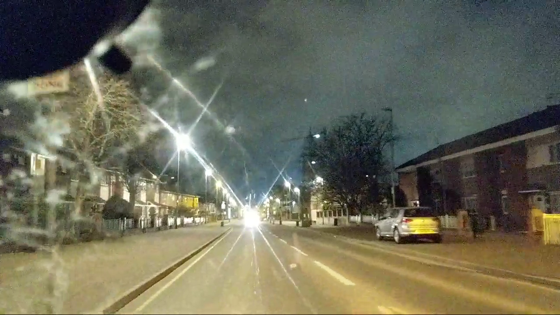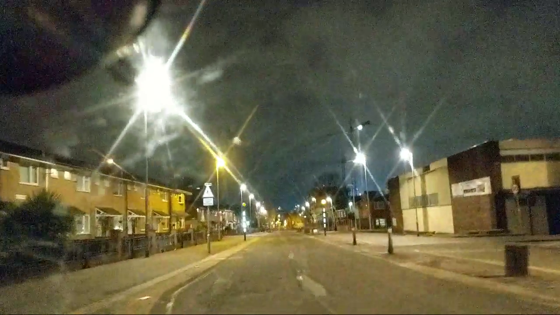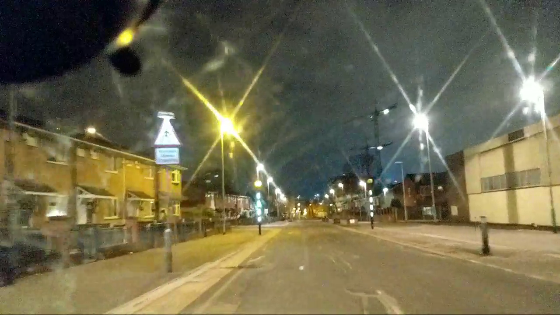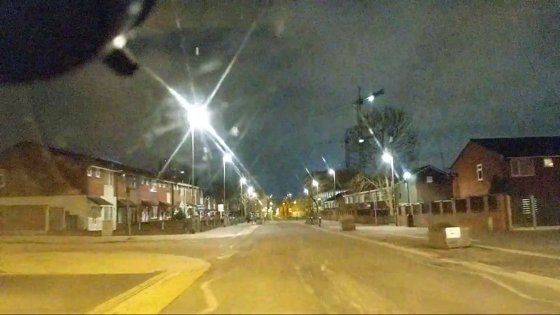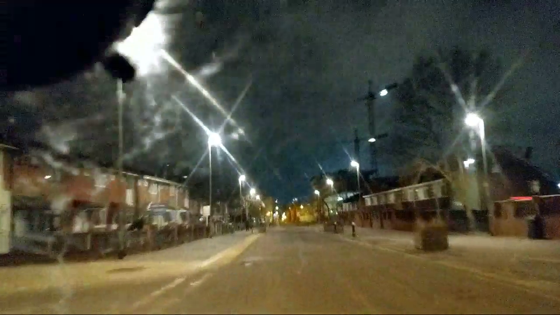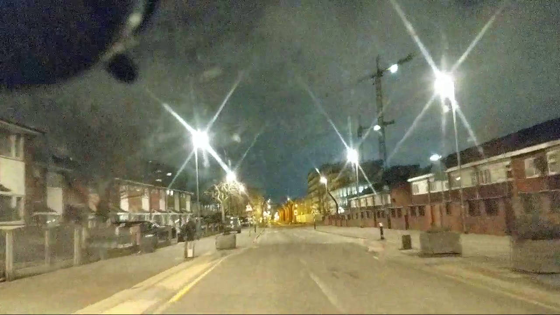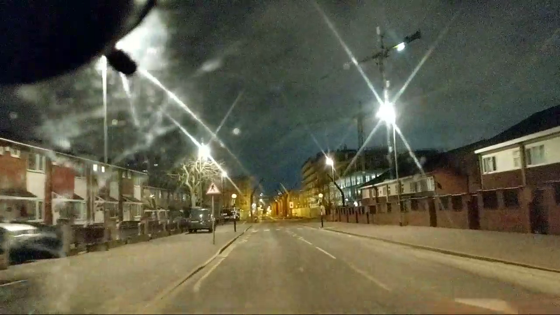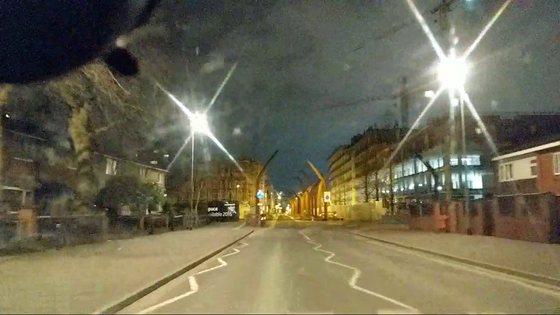20 mile an hour zone. So yeah, some of these houses are here. I don't remember all of them being here. In fact, I don't think the bus actually came this way. I think the bus came out around about here. This road is shocking. This is a very, very bad road. And then yeah, you can see the cranes and everything.